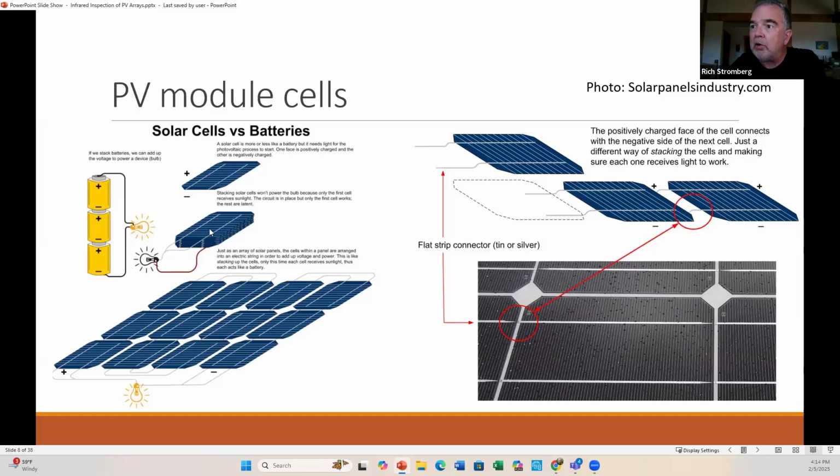But we can't stack them on top of each other because this top cell would block all the sun from hitting the cells below it. So we have to spread them out on the module so all of them can get the sun. And then actually how they're connected together is there is the front bus bars. The smaller lines are grid lines, and then the thicker lines are bus bars.